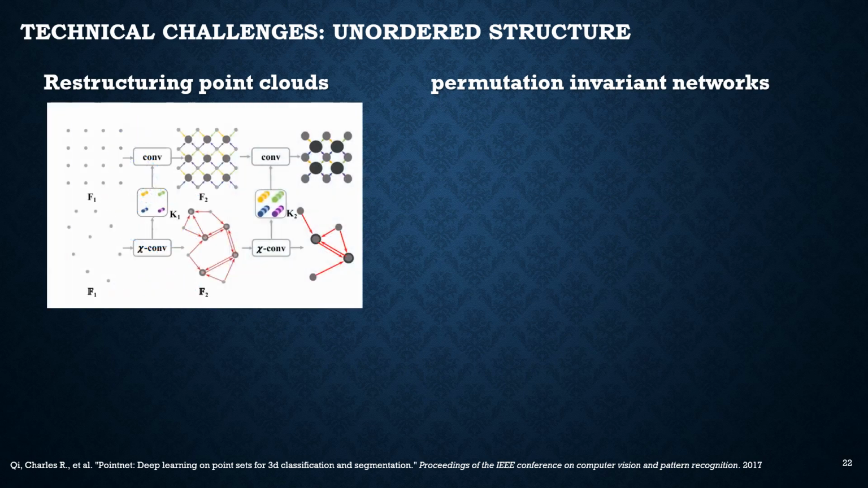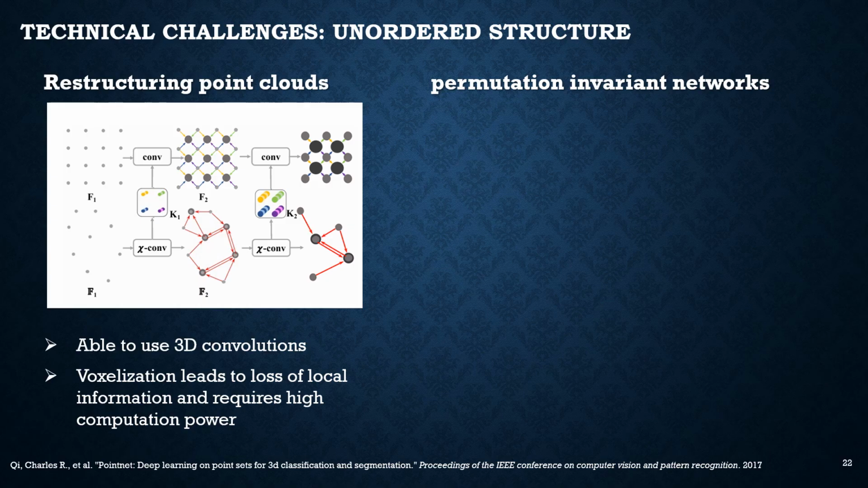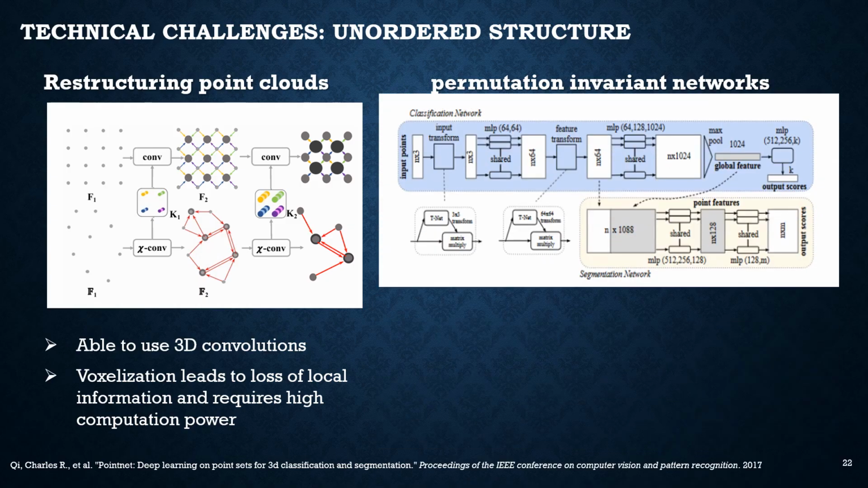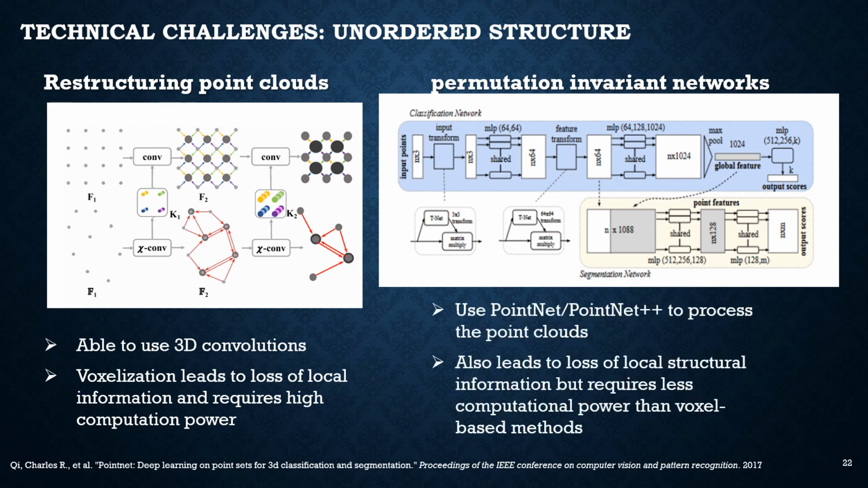The first is by restructuring the point clouds into 3D grids or voxels and using 3D convolutions for the completion and inference. The other method is by using permutation invariant networks like PointNet and PointNet++ to directly process the point clouds, extract features, and complete them. While the former method is more robust to noise than the latter, it also tends to be highly costly in computation power.